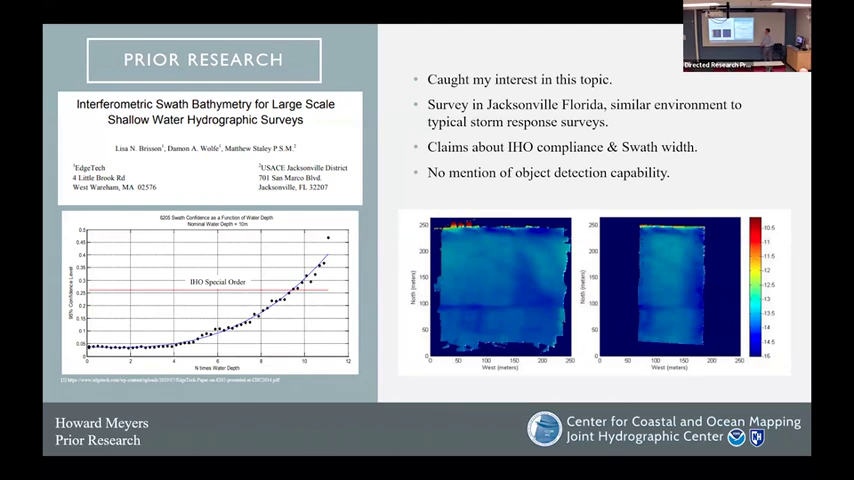With this topic, there's a paper that really sparked my interest. EdgeTech, along with the U.S. Army Corps of Engineers, did a study in Jacksonville, Florida, which is actually where my team is located, and they have some claims about the IHO Special Order capabilities and swath width. These systems have potential for really increasing the efficiency of teams in the field, especially in shallow water.